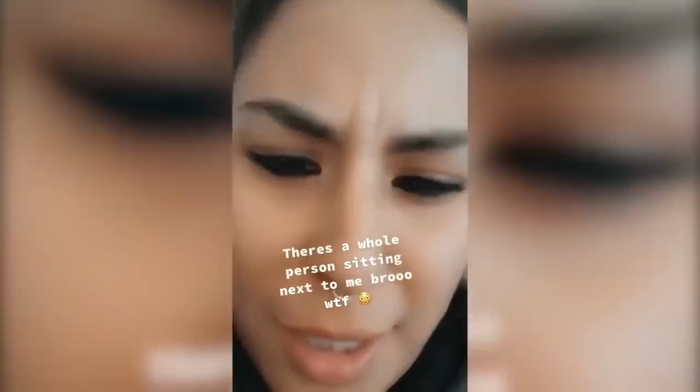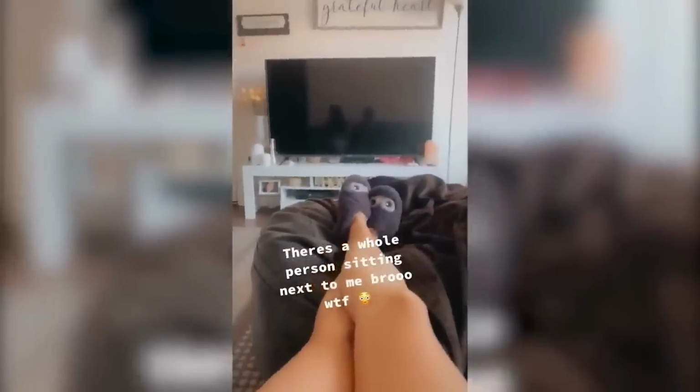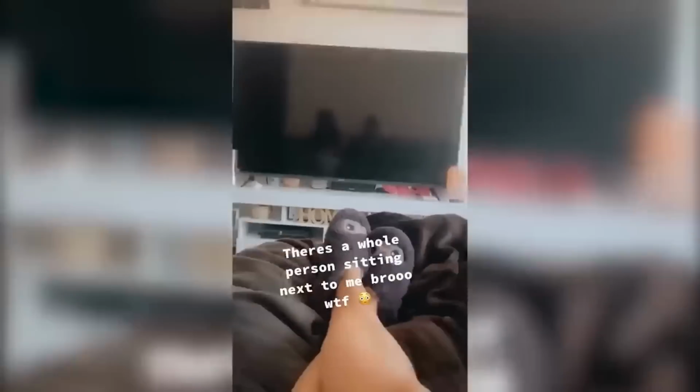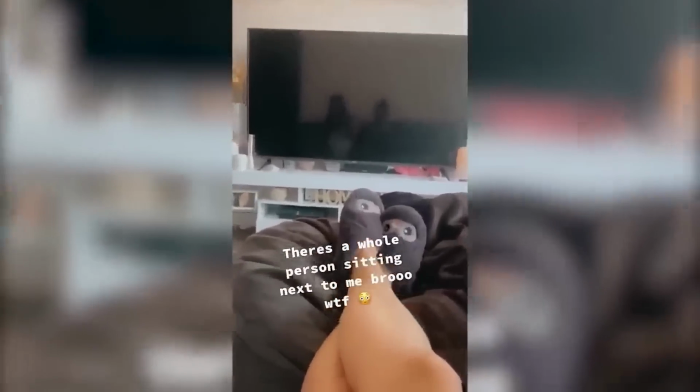Ghostly reflection. Within the confines of her home, a woman faced an eerie and inexplicable reflection. The ghostly figure with dark hair seemed to cast a haunting gaze over her shoulder. However, her unflinching composure hinted at a demeanor unshaken by the encounter.